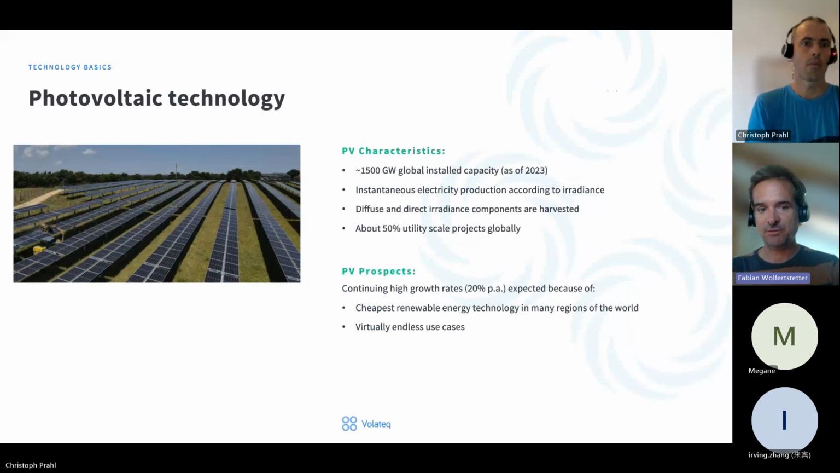About 50% of PV globally are utility scale, so that's the target of inspection software and big scale inspection solutions. So half of that market can be accessed by companies such as us. And of course, growth rates have been high during the last years, and continue to grow.